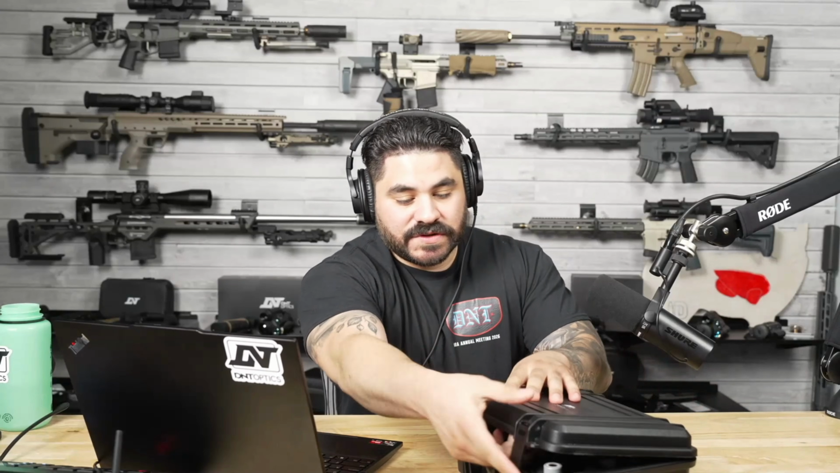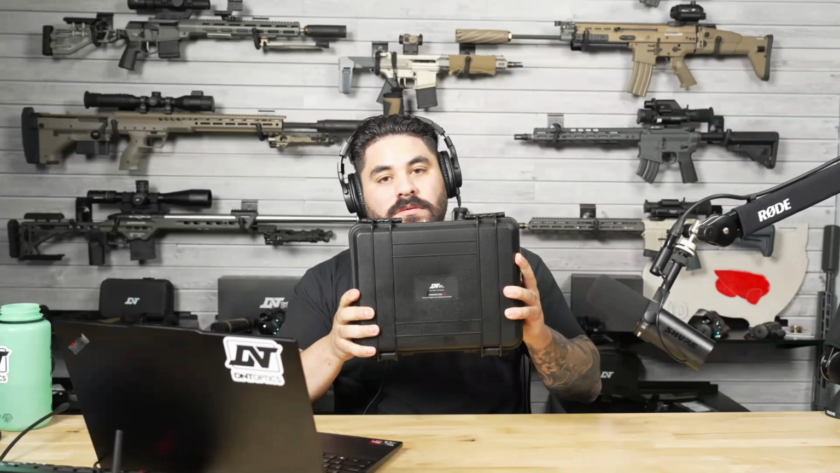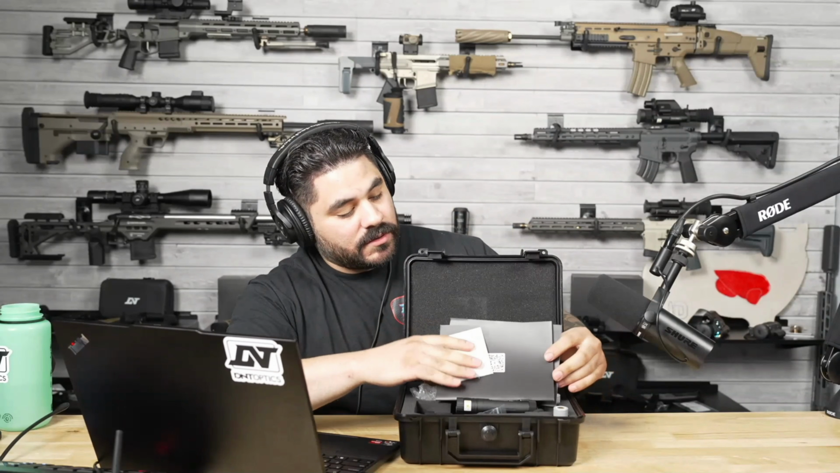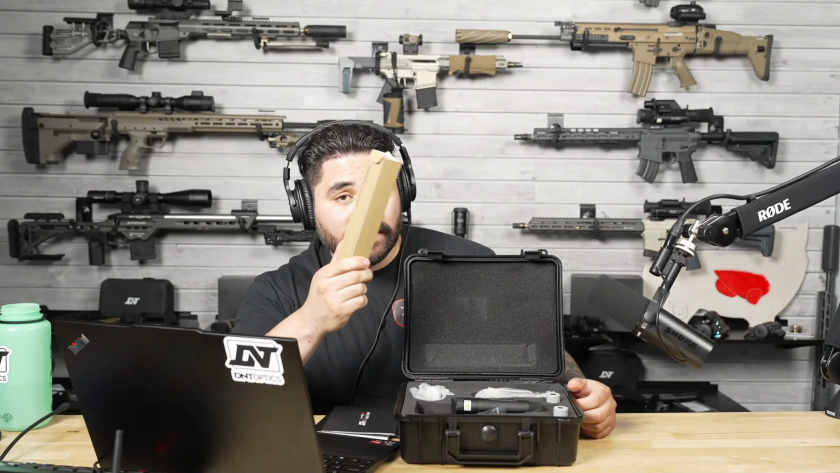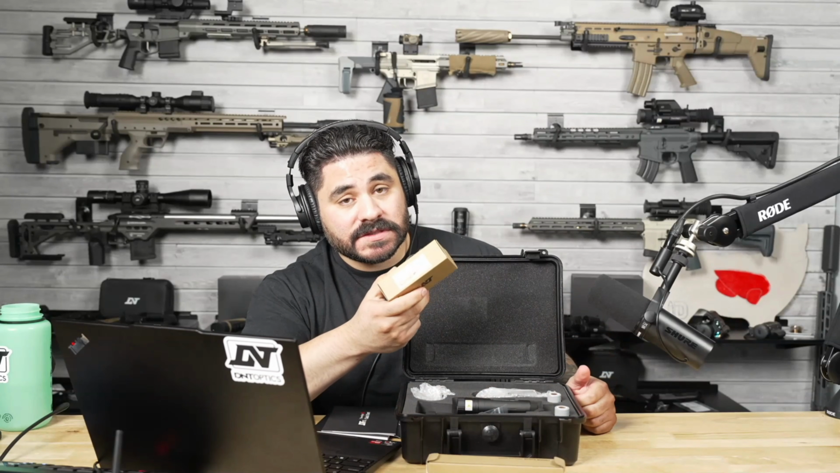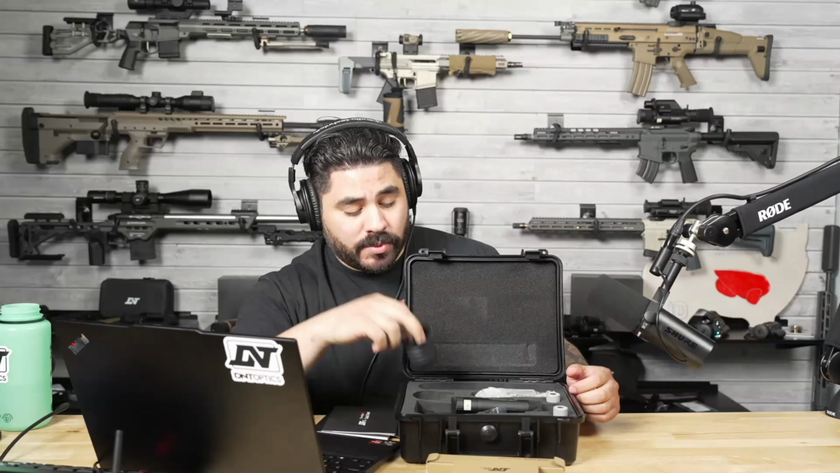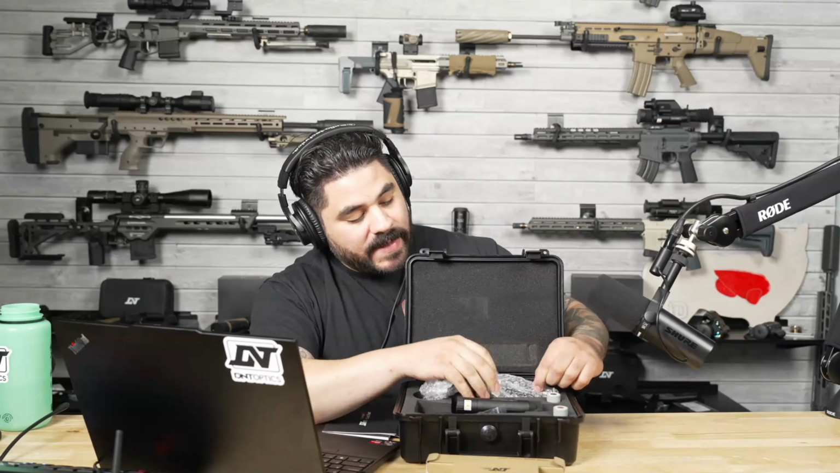So it'll come in this protective case. You open it up. You'll have your batteries, 2 21700 batteries. We are going to include 2 mounts, a cantilever 20 MOA mount and our QDS 0 MOA mount. Throw lever, eye cup, of course some Allen keys, battery charger, a data transfer cable, and a battery cable for your battery charger.